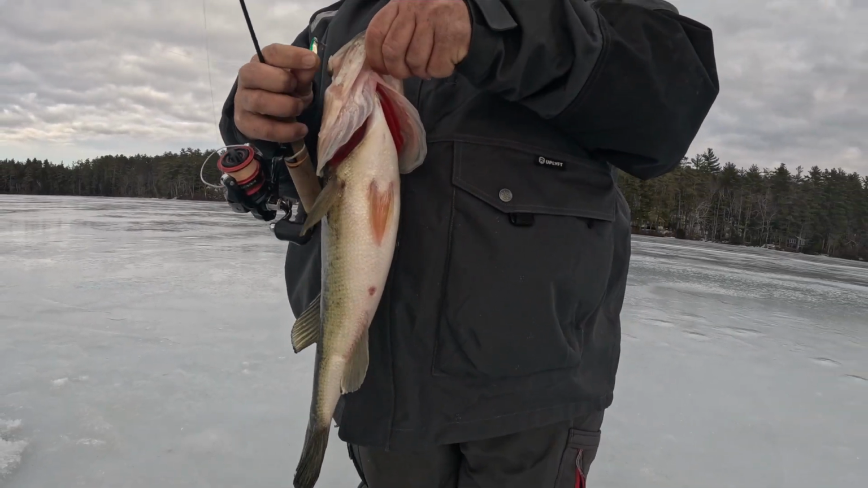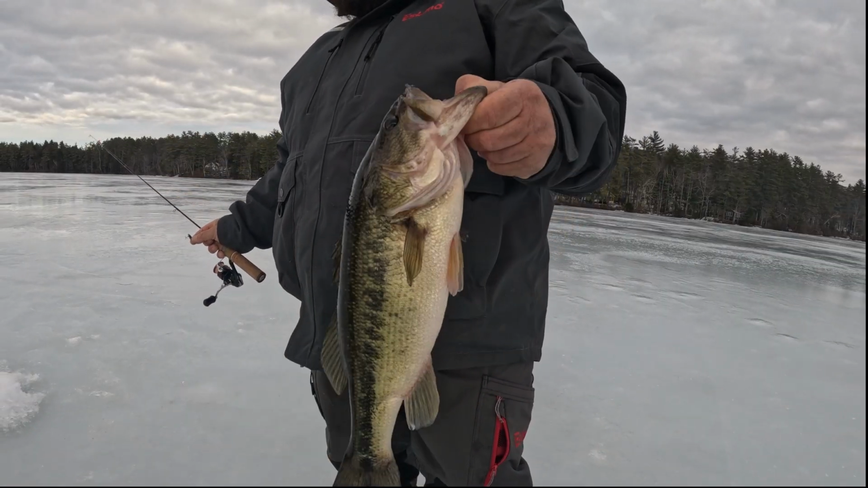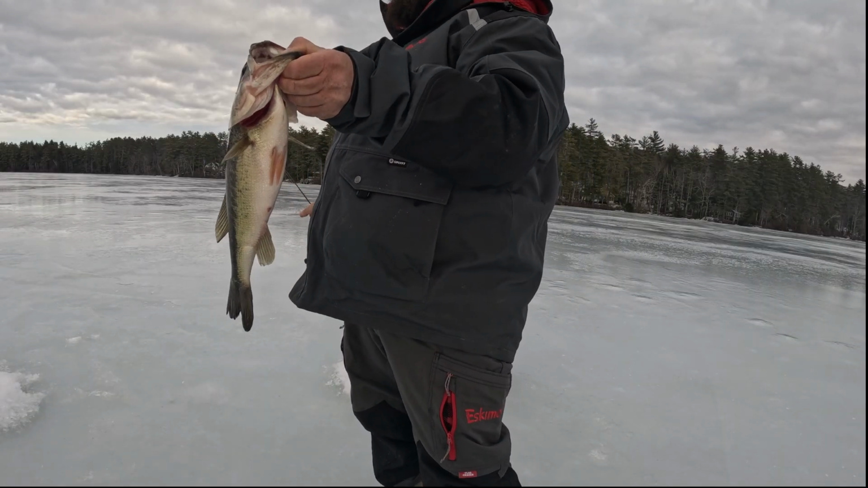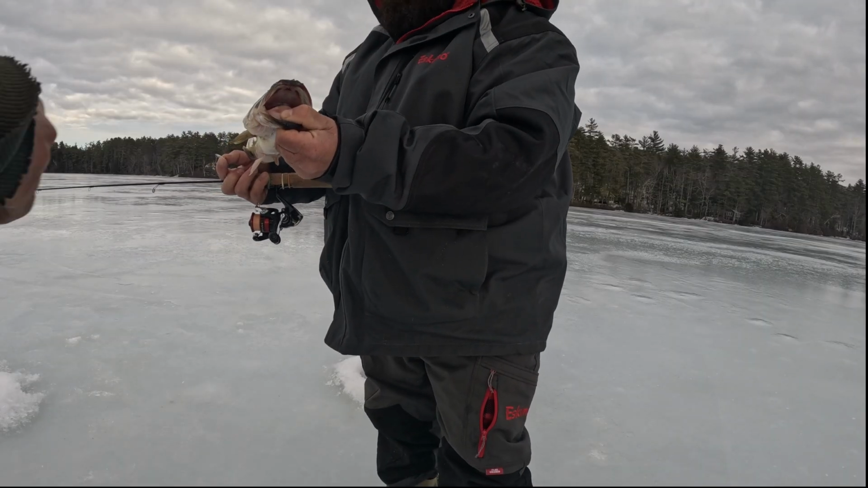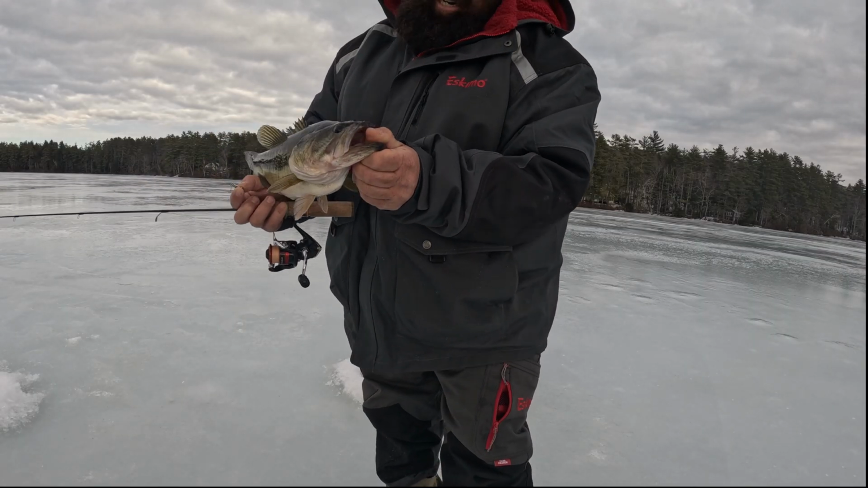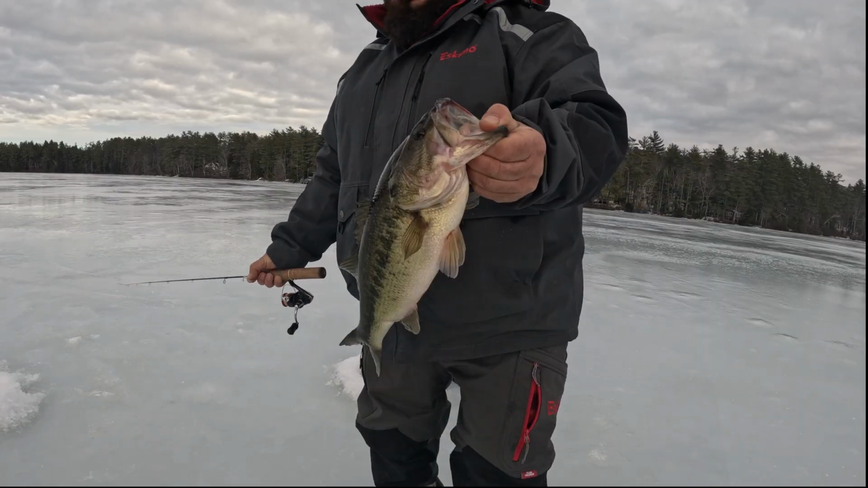Look at this. Watch this hook. It was hardly even in him. That's why you don't give him slack. No, exactly. Now look at the top of his lip from driving into the rocks. See it? It's almost like pushed in from feeding on the rocks and stuff. So this must be a rocky shoal, this edge. Yeah, pretty good bass right there. All right, we'll take him.